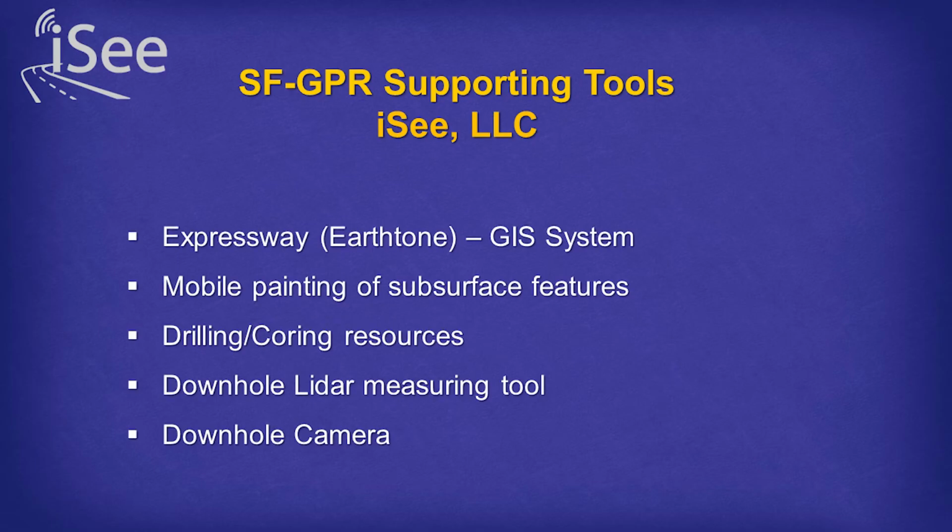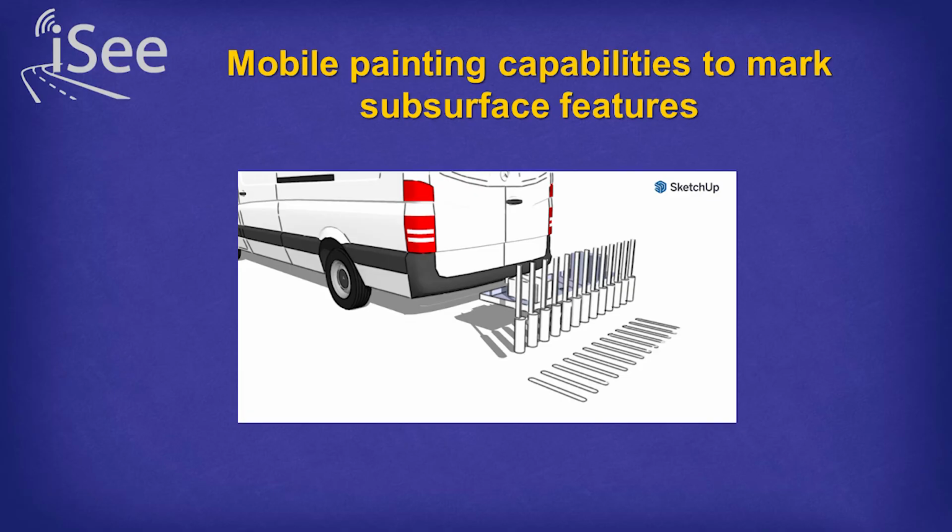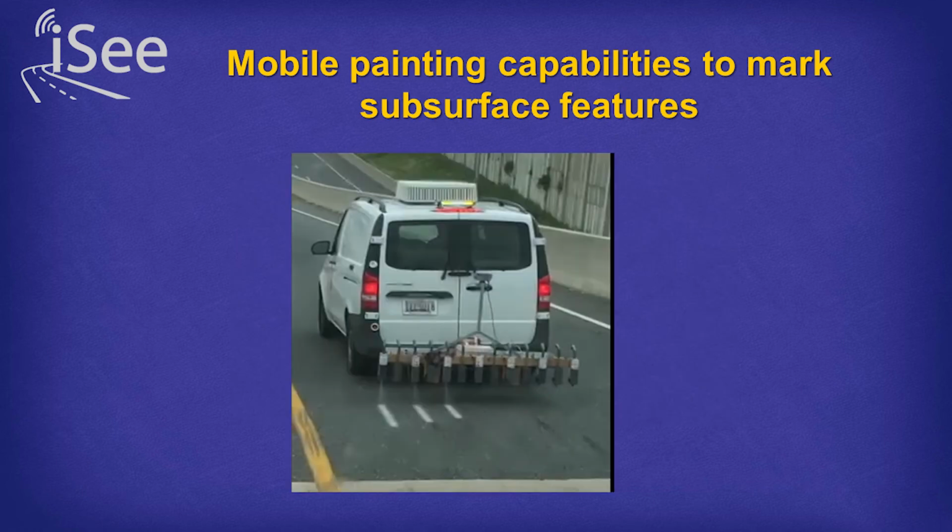We also have a downhole LiDAR tool to look down and actually visually measure the voids, and we're purchasing a downhole camera. So this is a diagram of the paint system. It's actually here in the exhibit hall. Here's the image of it. It's, again, survey grade, so that we can trigger above the feature that we want to core or the feature that needs to be further investigated.